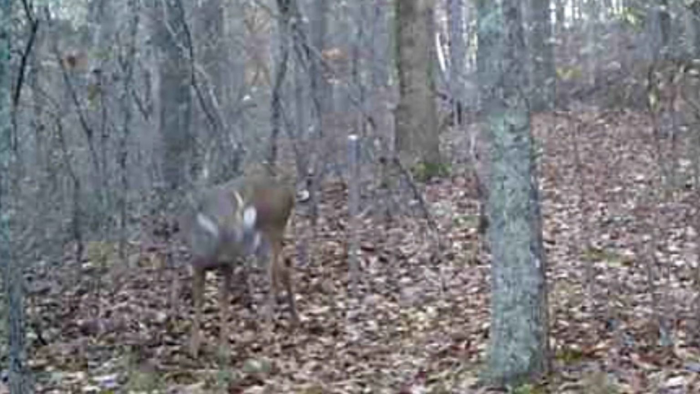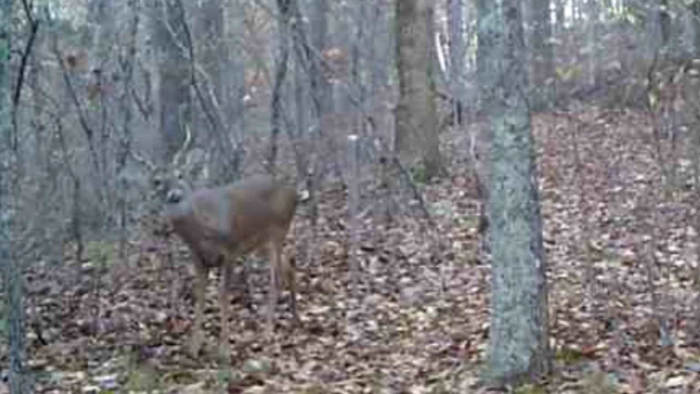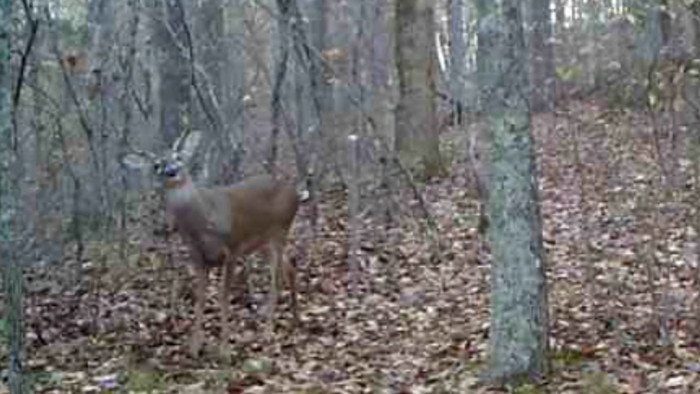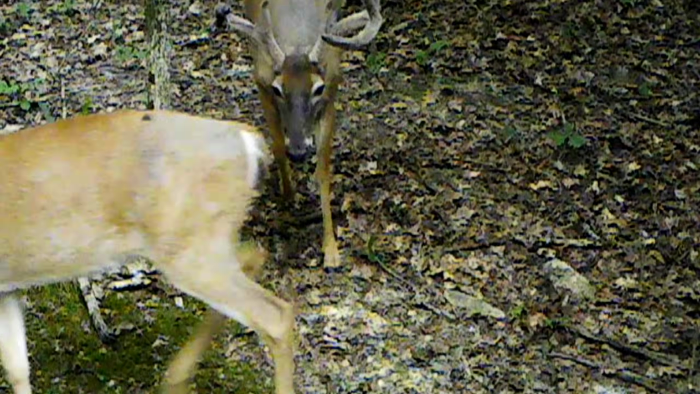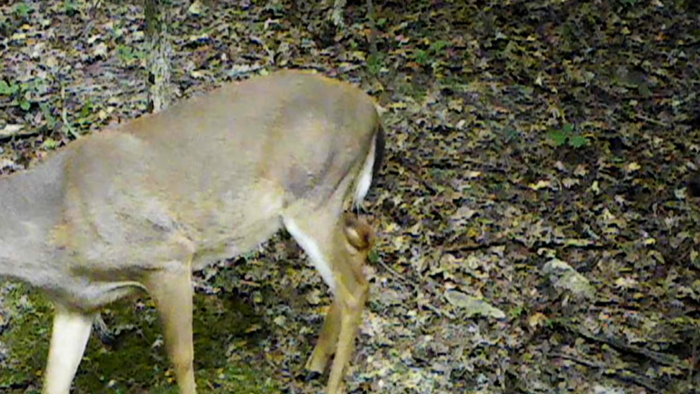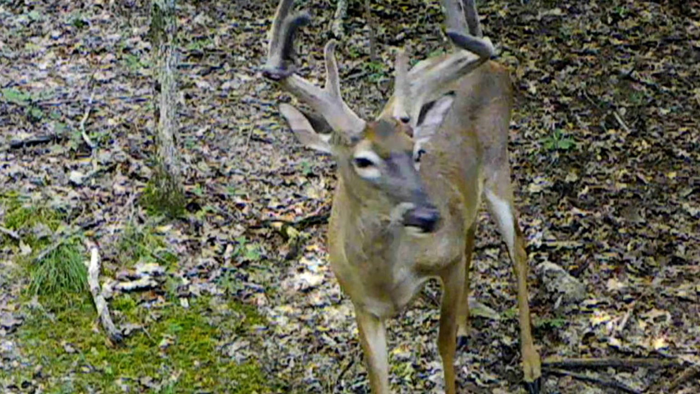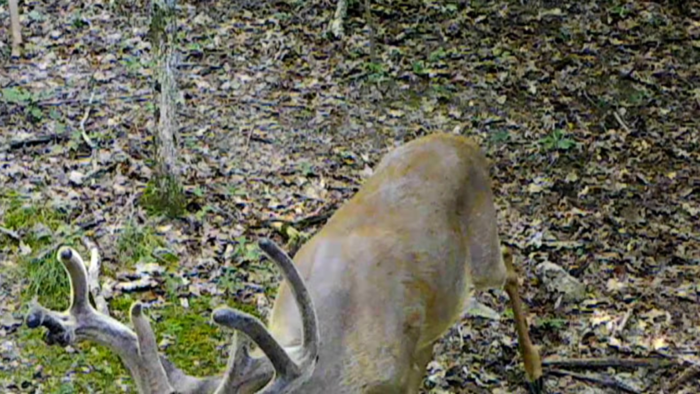Hey, they're not done though. Here's one looking up in the trees. He must have been hunted. He's checking them tree stands. Is anybody in them? Watch him look. They're not done. Some of them are some nice deer. Watch them smell. That's their keenest sense, smell.